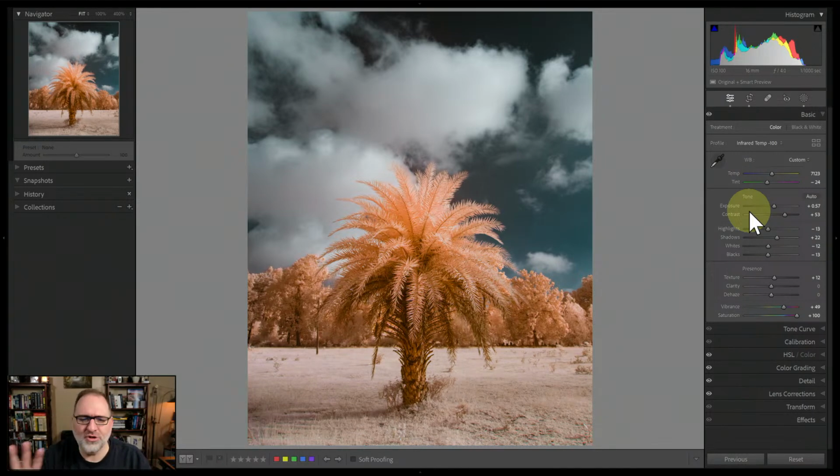That would be another approach. So there's no right answer to getting the right exposure. You could do it in the basic panel. You could do it in masks. You could do it up in the histogram, which is at the basic global level, the same as the basic panel. Either way, keep an eye on your exposure and make sure that you've got a good balance up here.